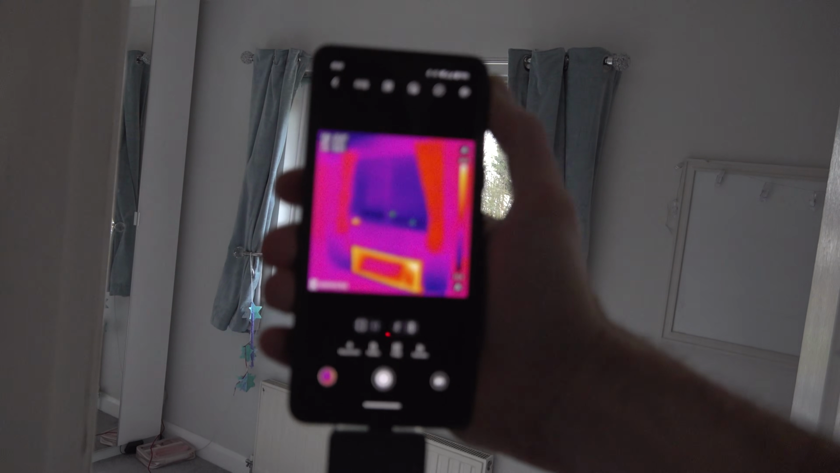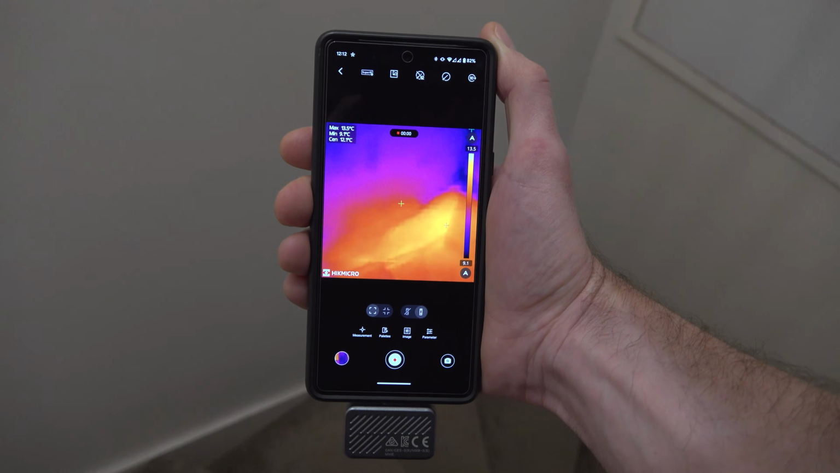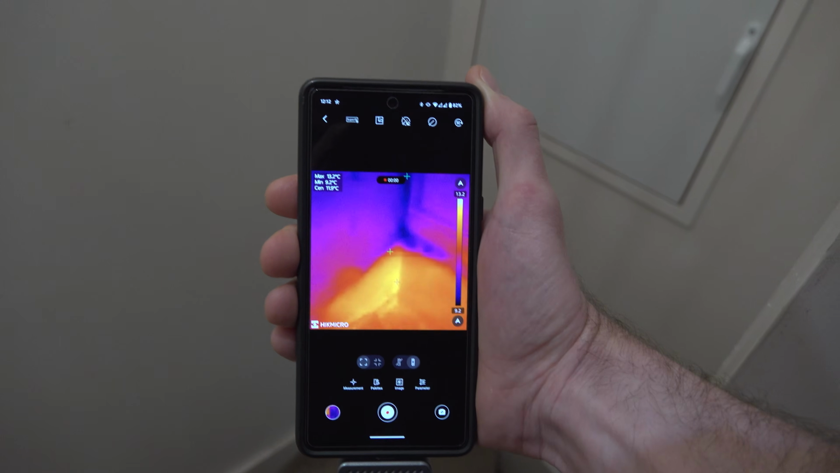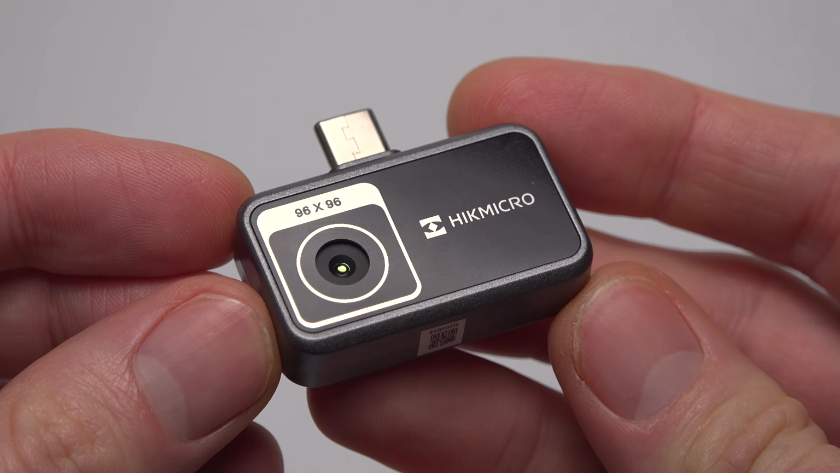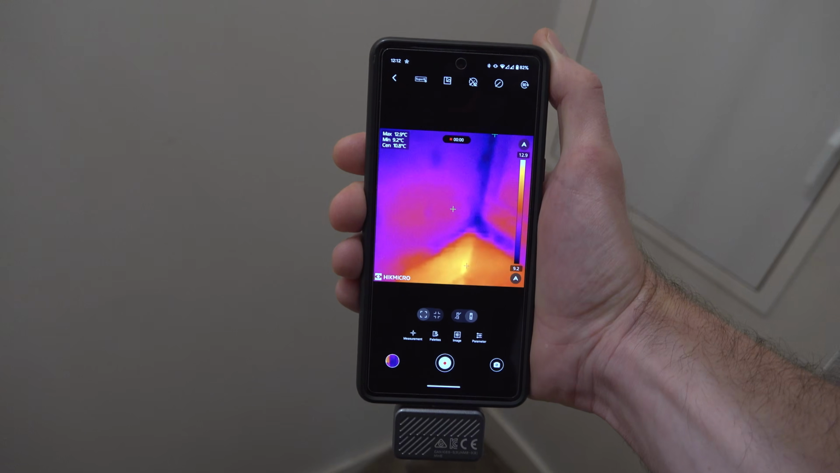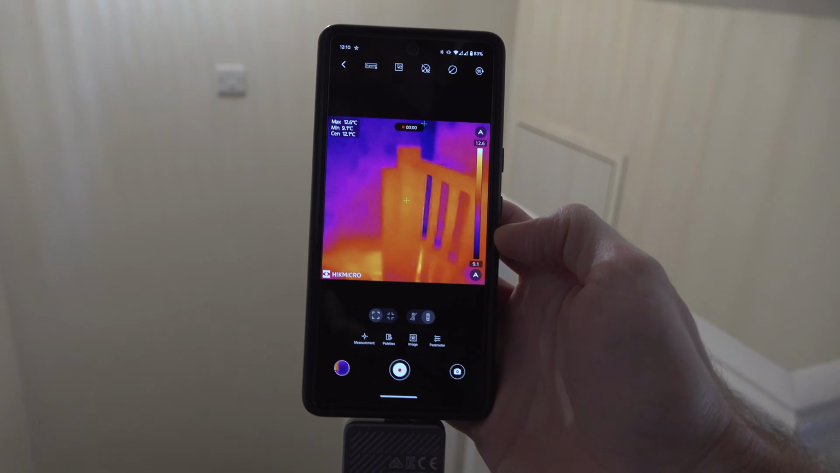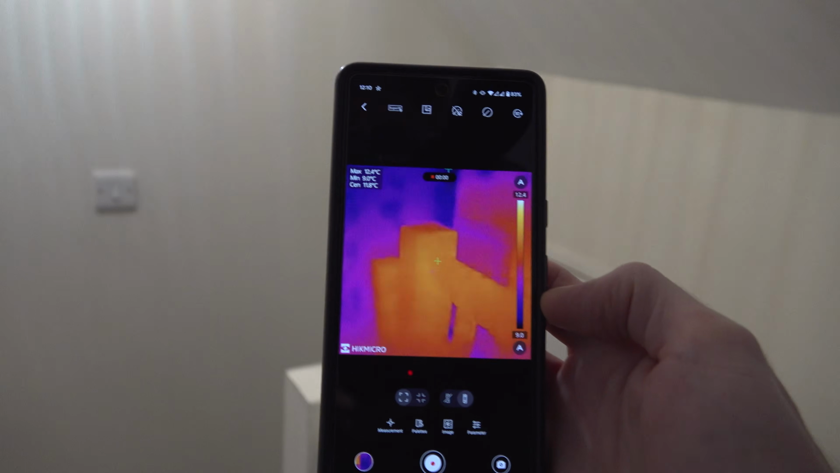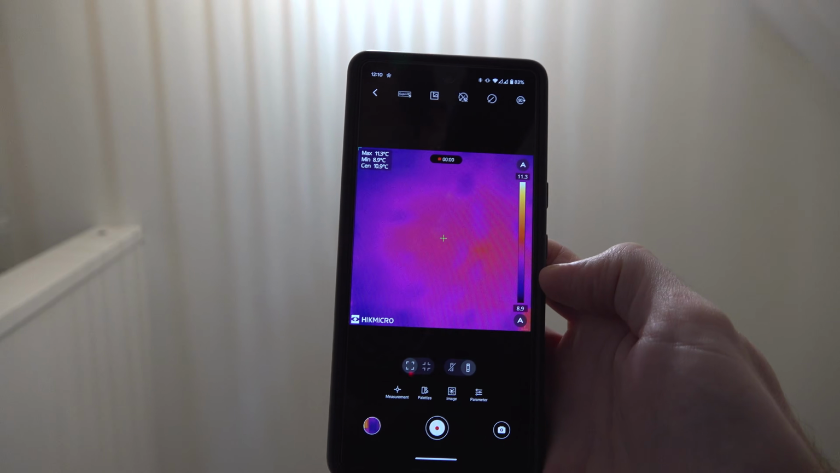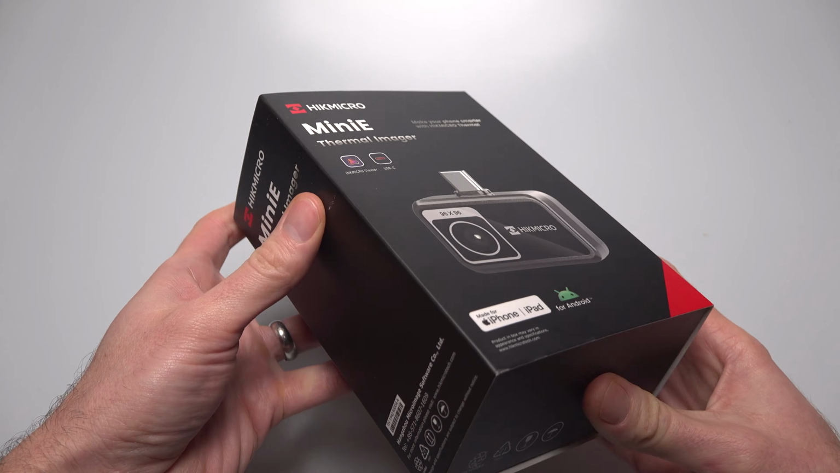If your heating bill is getting bigger and bigger but your house still feels cold, then the answer might be hiding in your walls, invisible to the naked eye. With this tiny thermal camera that plugs into your phone, you can see cold spots like here around this window and here on the party wall in my converted loft, which show exactly where my house is losing heat and where I need to improve the insulation in order to reduce energy usage, cut my bills, and keep my house feeling toasty and warm.